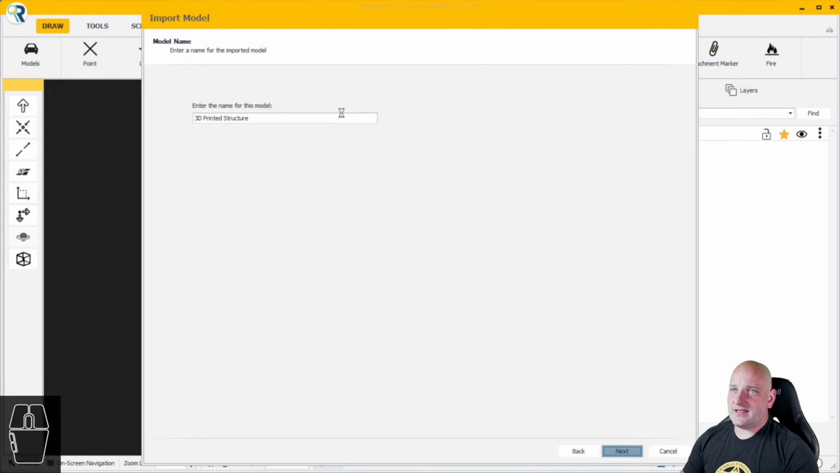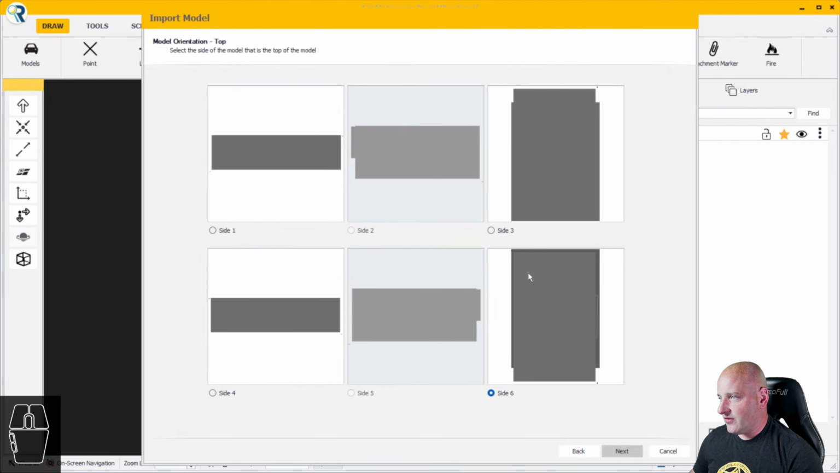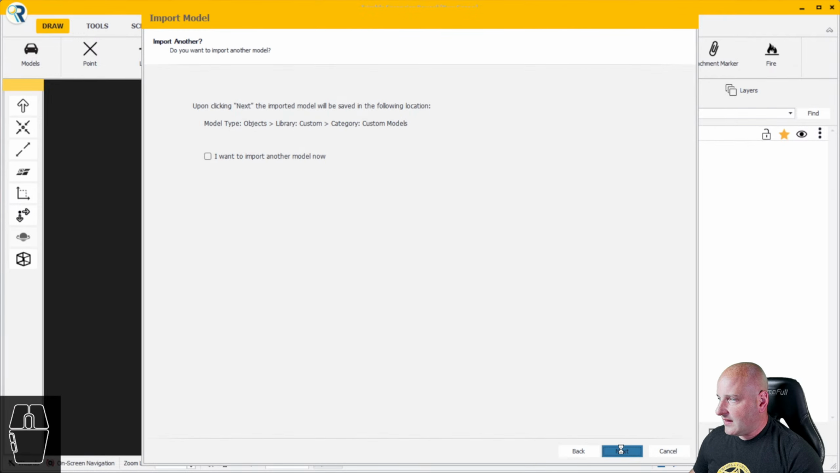All right, we'll get this 3D printed structure imported here into Reveal so we don't have to replicate our work. Let's do side 5. This is a little difficult, so I'll just do maybe side 3. I think that's it. If not, we'll find out. Import as custom models.